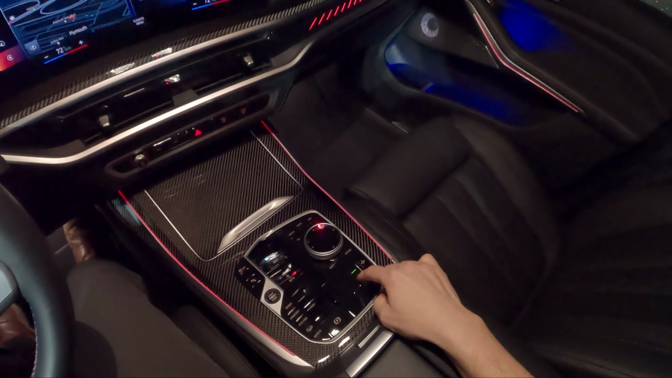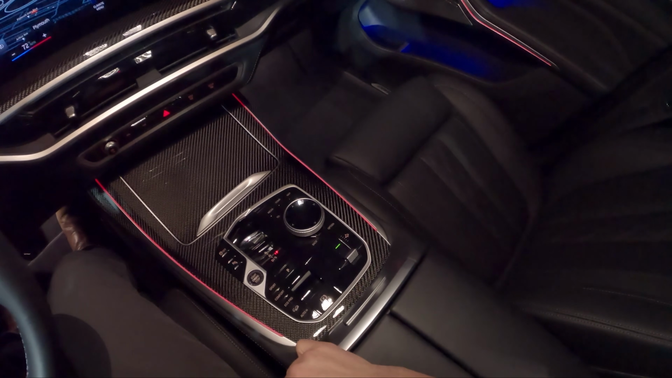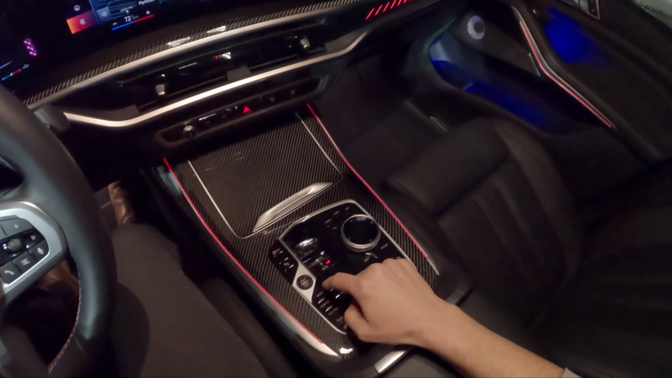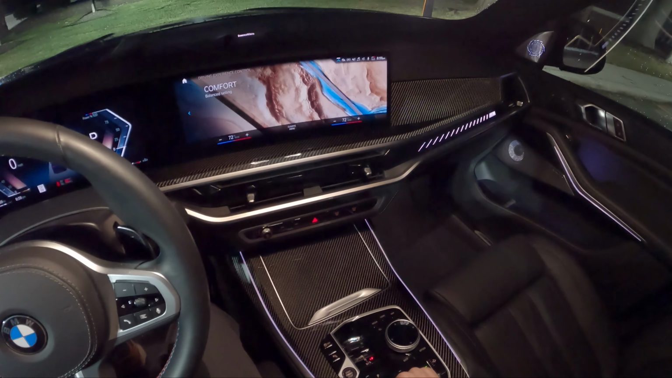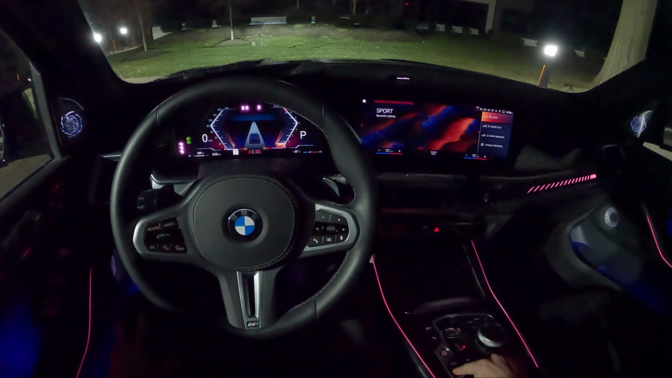Very simple, easy to use switchgear. You've got a control here to set your ride height and access height when you're parked. You can lower the vehicle for a little bit easier access. You can also raise it up for off-roading. You've got all of your drive modes right here. Physical buttons: Sport, Sport Plus, Sport Individual, Comfort, Eco Pro, and you can see that ambient lighting also will change depending on your drive mode.